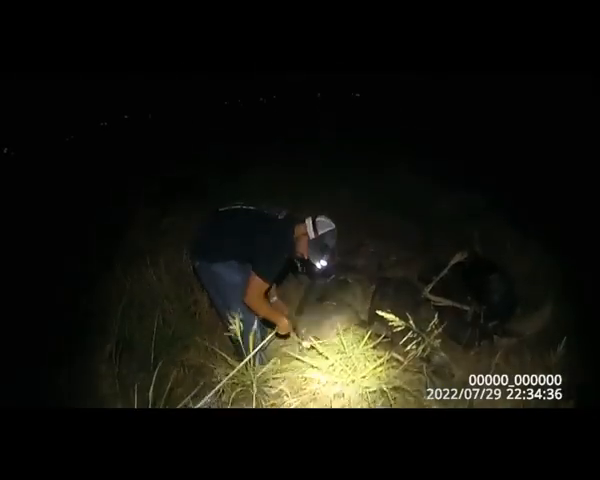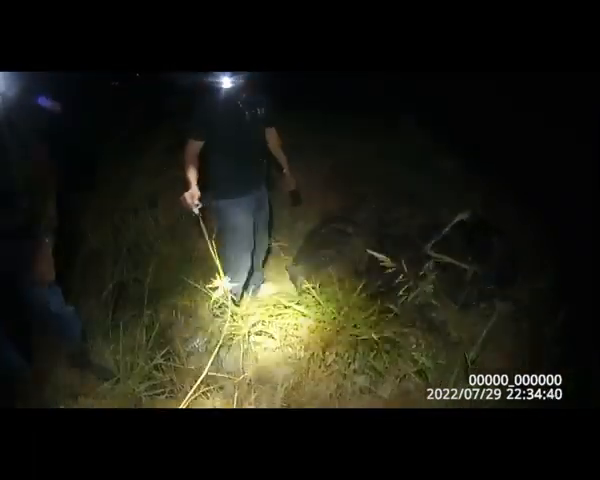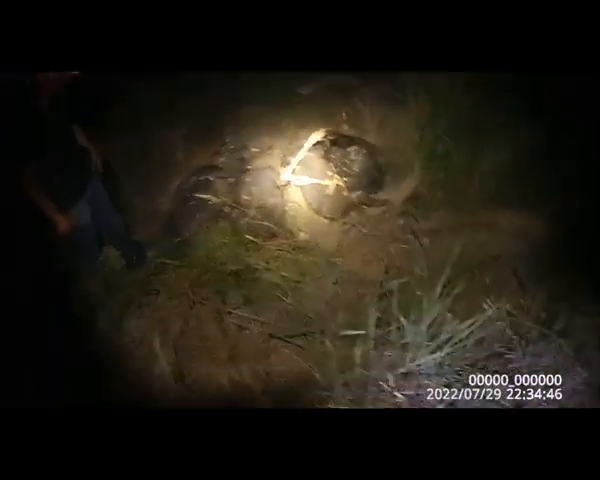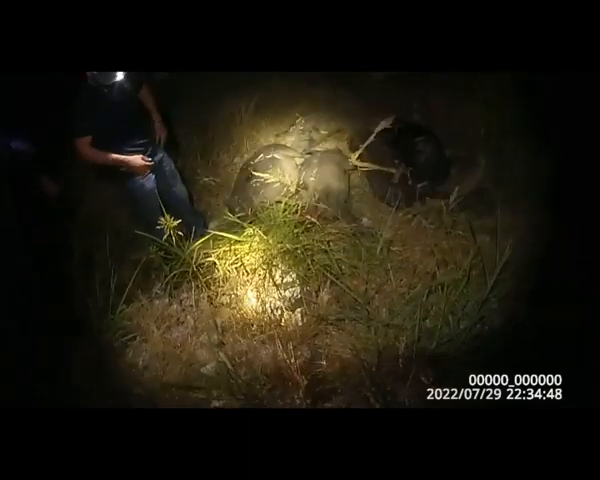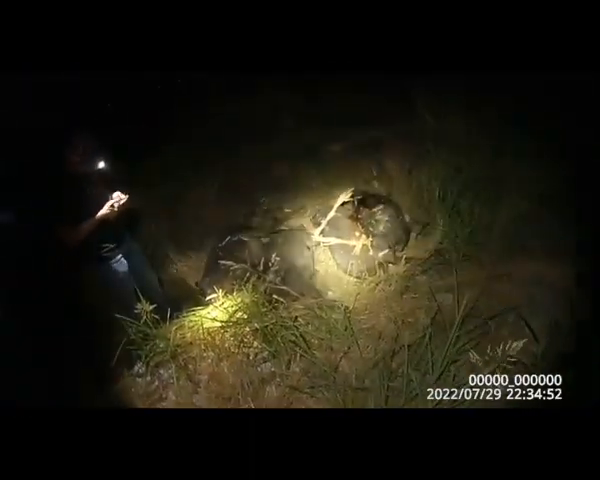Okay. We got these drug up. Got our hook saw. Now we'll go get the first bunch. Got one more. Yeah, we got one more bunch to get out of here.